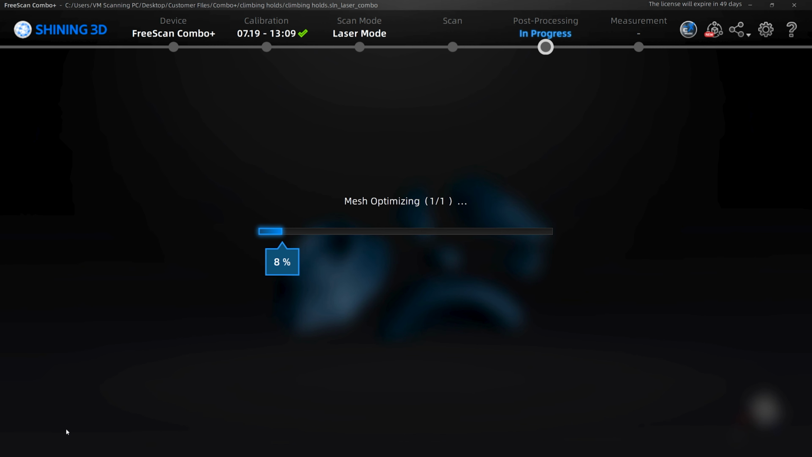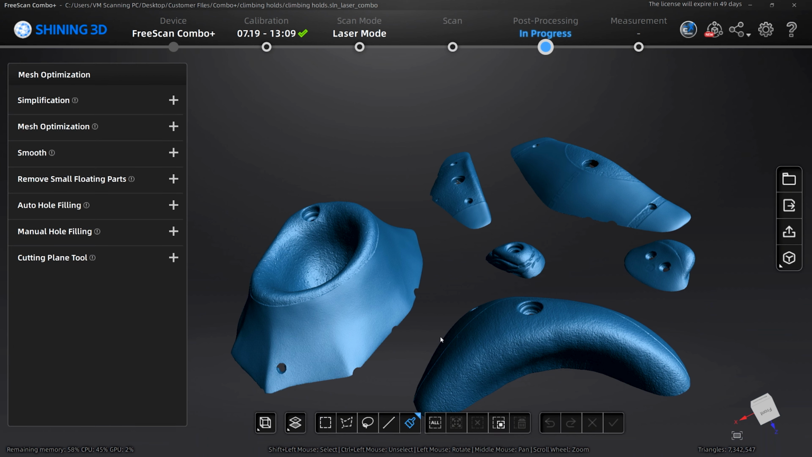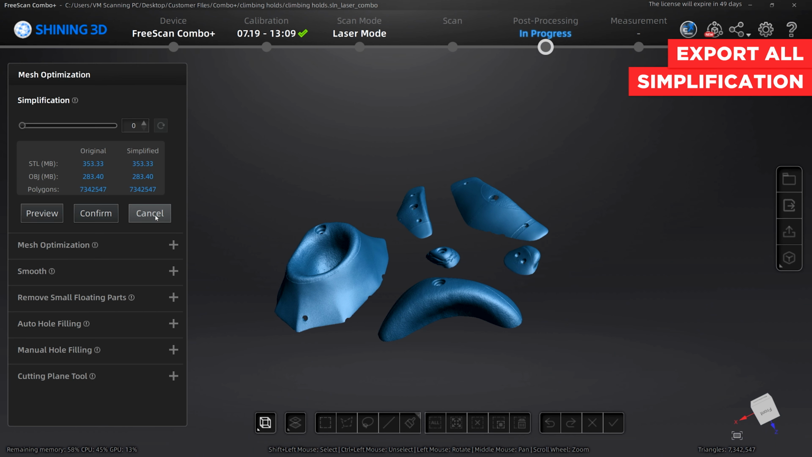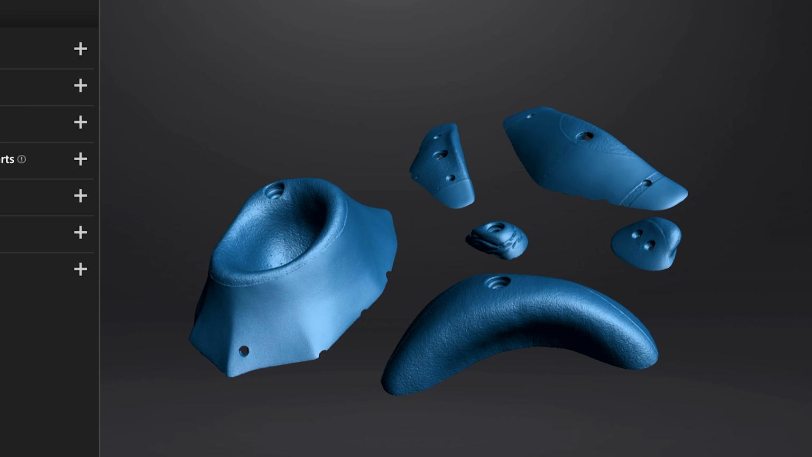So I hit preview and it's going to chunk along and mesh. All right, so now we've got our parts here. Everything's looking good. I'm going to hit confirm. Now I can export all these at the same time, or I can simplify them. I can fill any holes that are there. I can do smoothing and things like that, but for now we're just gonna save it out.